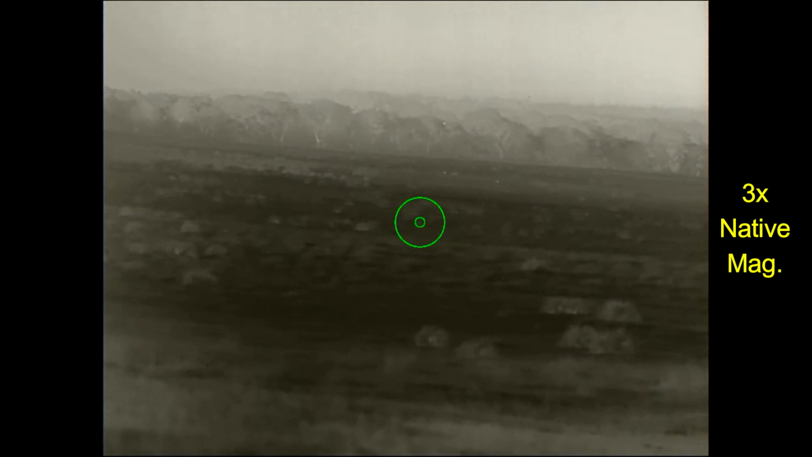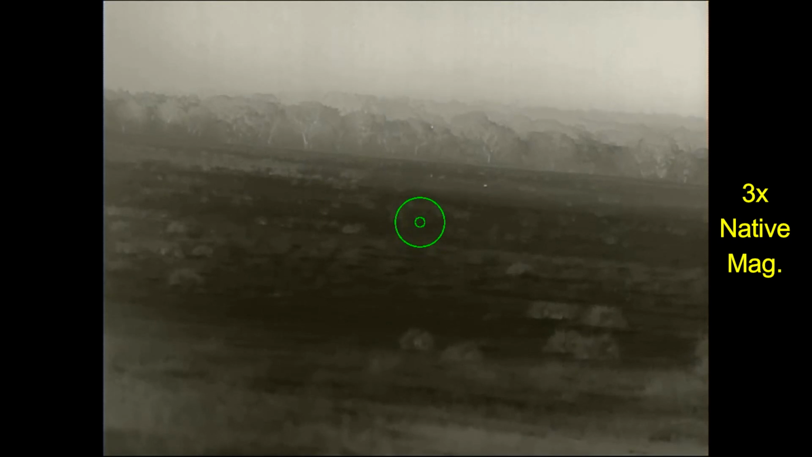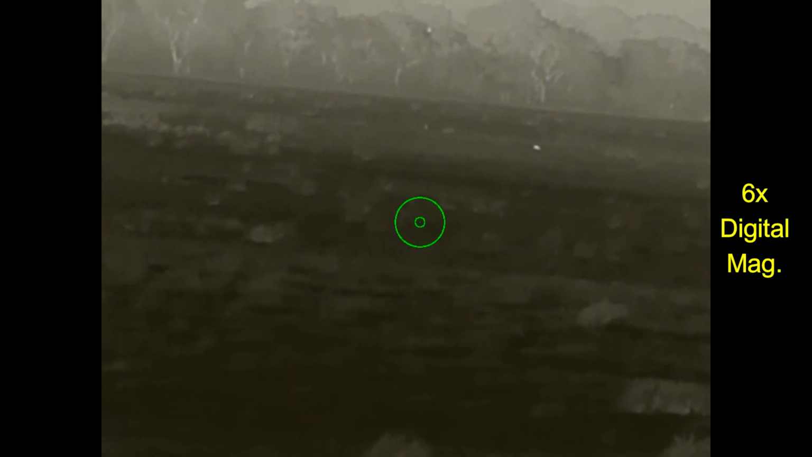Right now I'm scanning a field that looks like I've got 3 or 4 coyotes out there at about 450 to 550 yards. And the only reason that I know they're coyotes is I can tell by how they're moving. They're not calves, they're not hogs. Those are going to be coyotes.